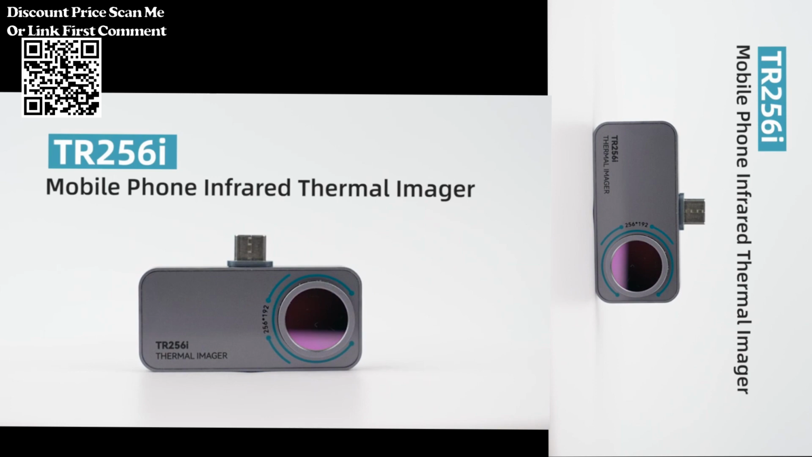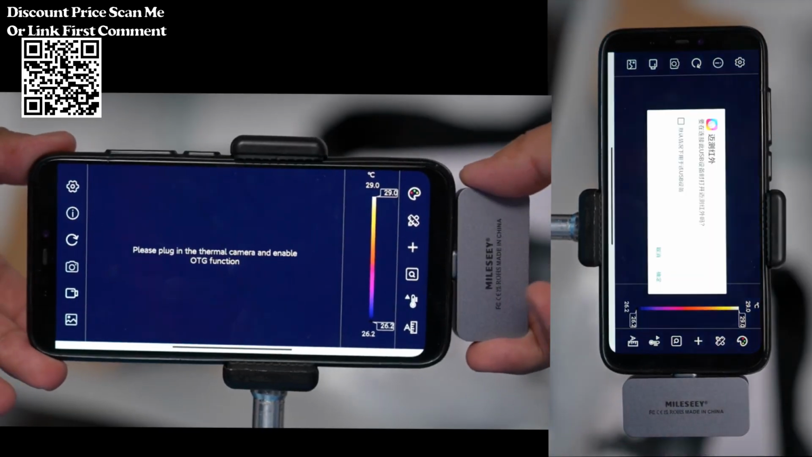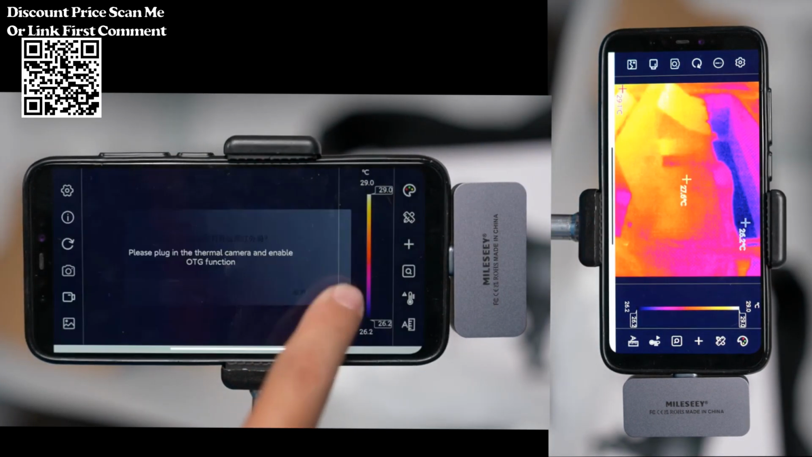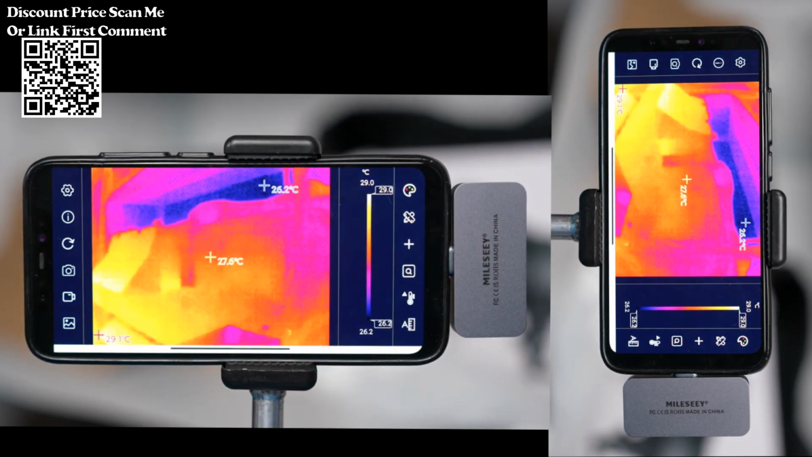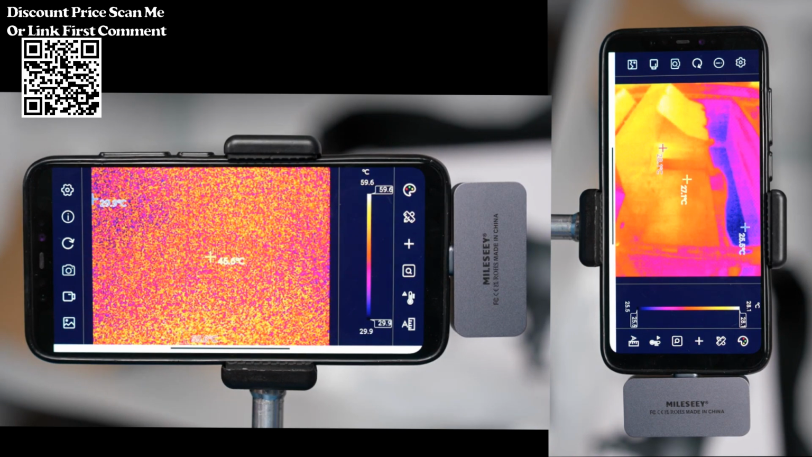Mini Thermal Imaging Camera. Compact and portable thermal imaging camera designed for on-the-go use. TR160i model. Identified as the 2024 Mini Thermal Imaging Camera TR160i, suggesting a specific model with unique features.